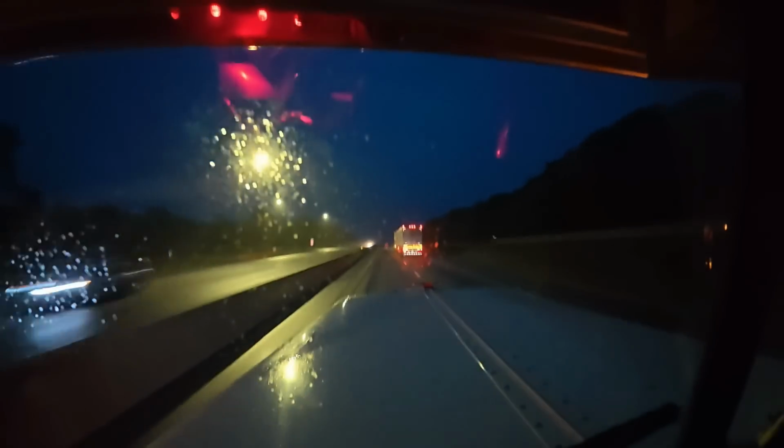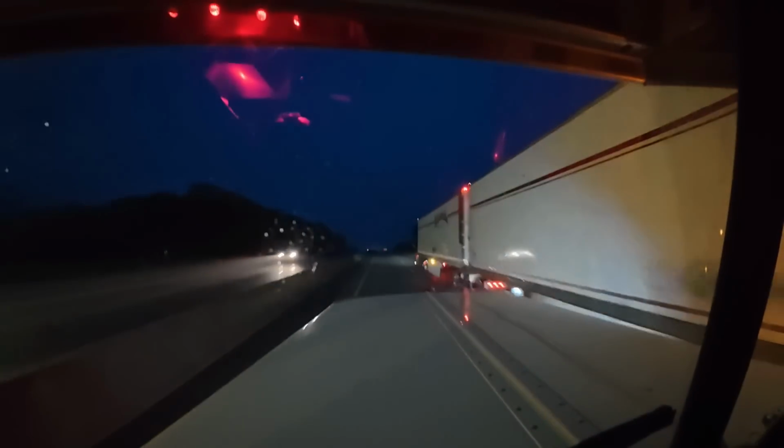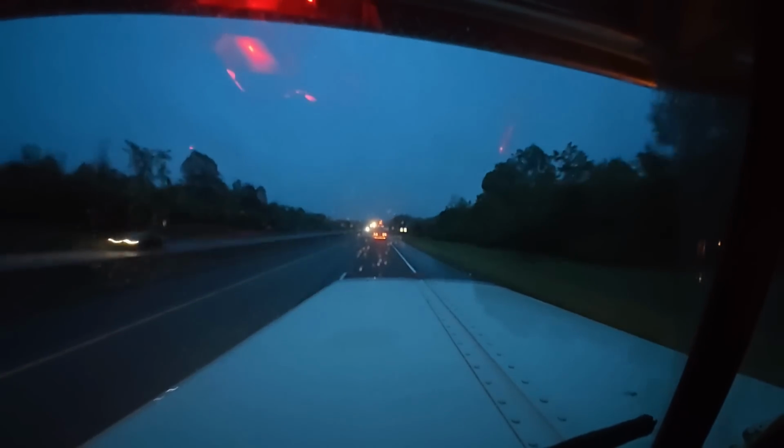Leaving Kingston, going by some double 53s right here. There's going to be some cool views right there when we're on our way back through, bobtailing. Can't wait to show those. Big old Manitouling. All right. Onward we go. 5 hours deep, baby.